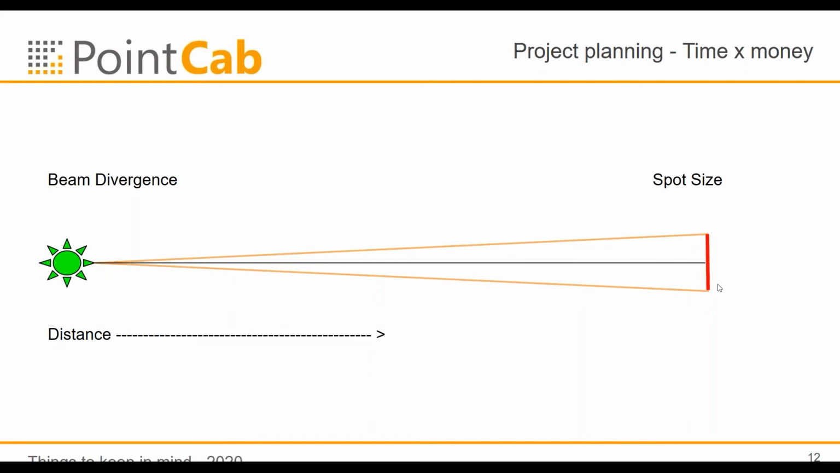So if you are scanning things which are very far away from you, then your point might not only hit a single area, but it's getting a lot bigger, and your feedback will be a wider area.